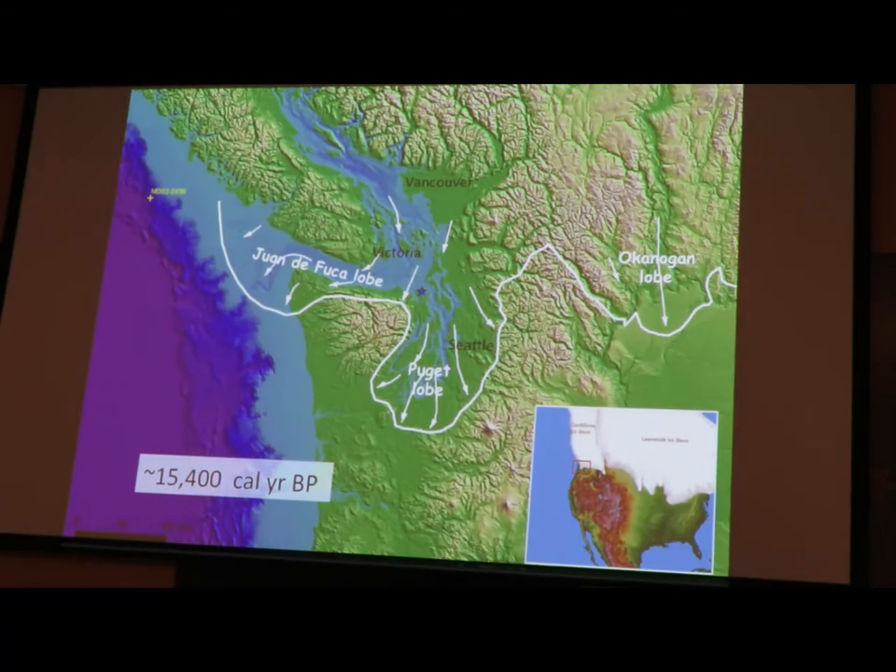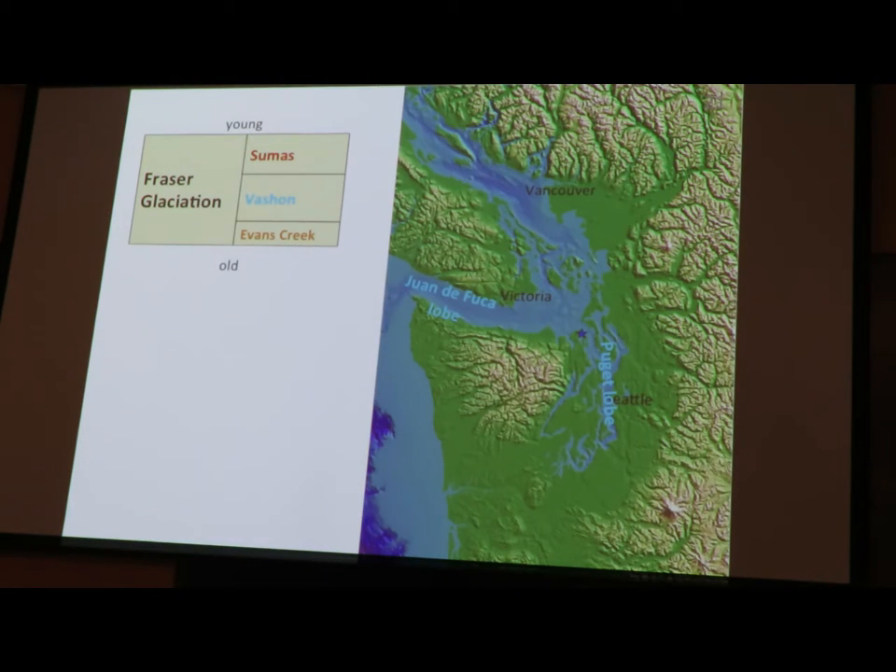So let's step west of the Cascades. We were just looking at the Okanagan lobe and step up in here. And parts of the story are common to both the Puget lobe and the Juan de Fuca lobe, and I want to review the basic setting to start with. Maximum ice extent was at about 15,400 years ago. And this is Fraser glaciation, the last advance of the ice sheet.